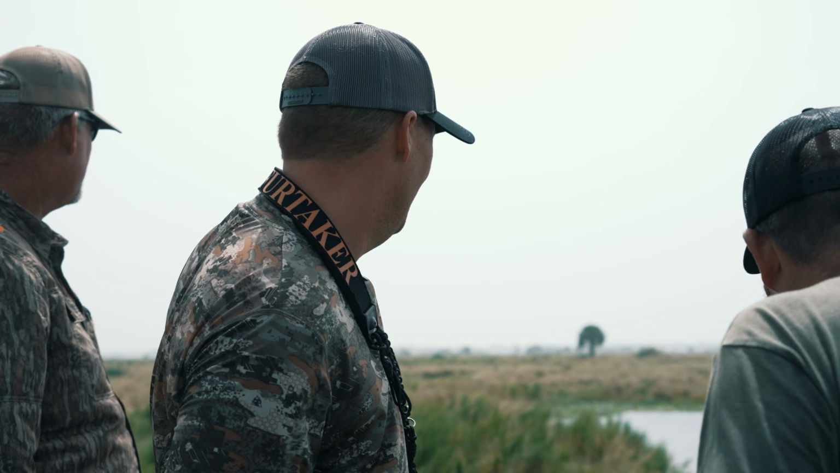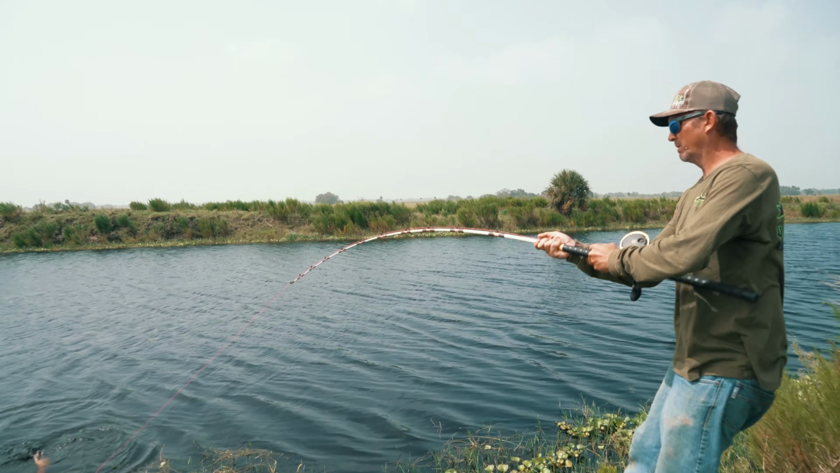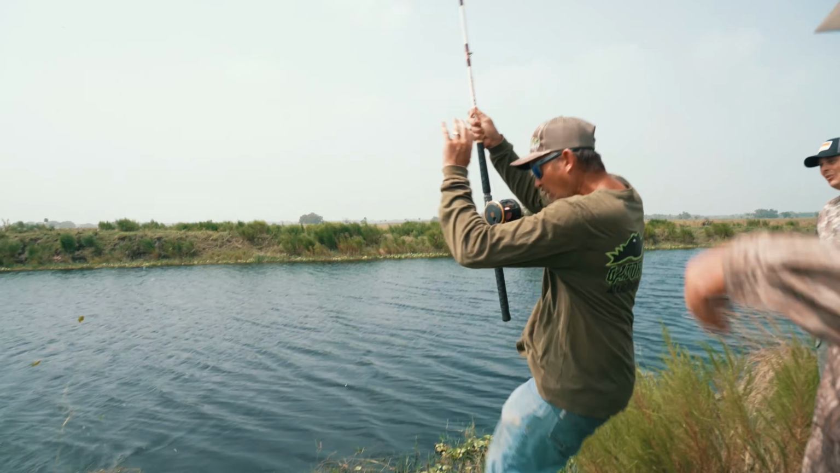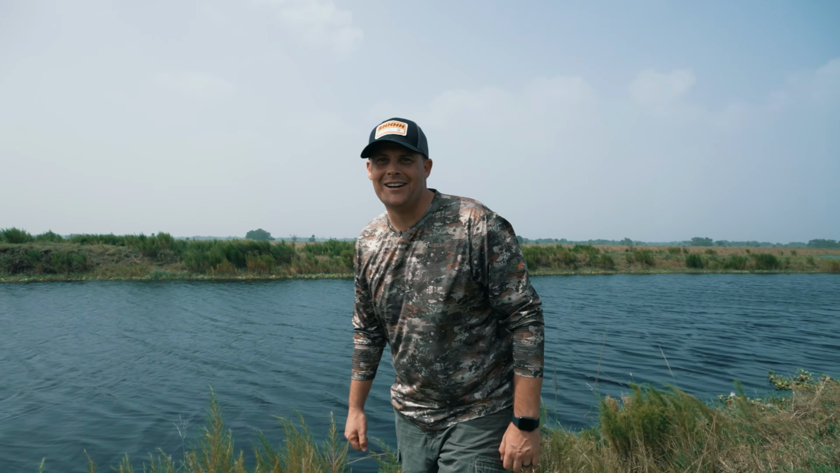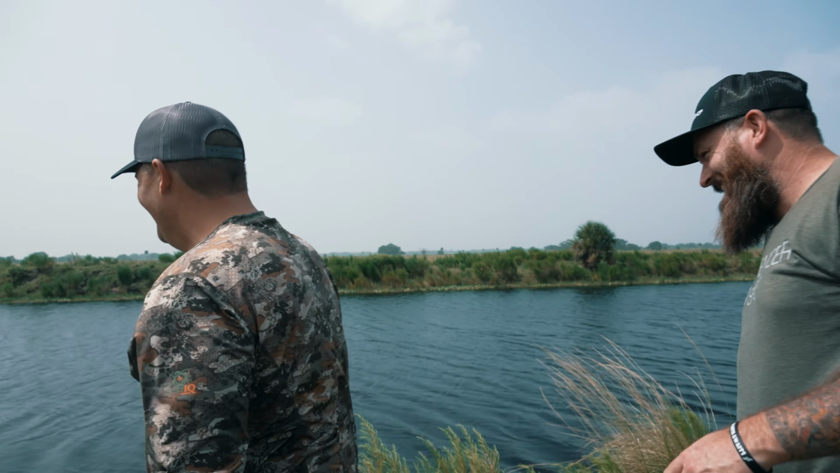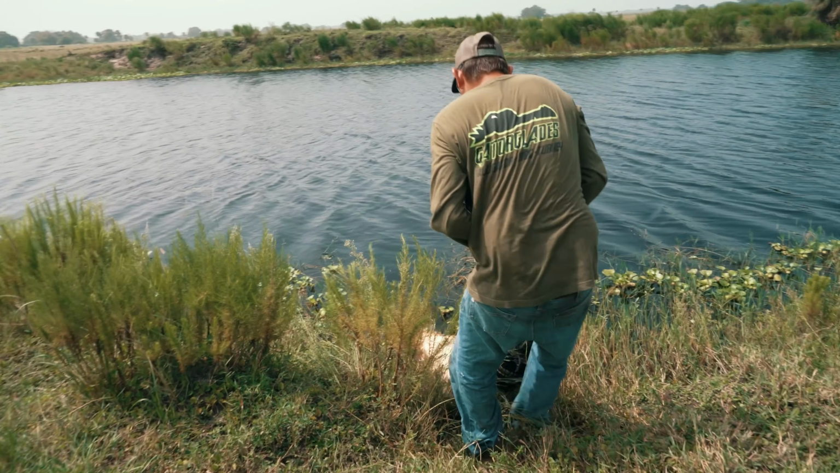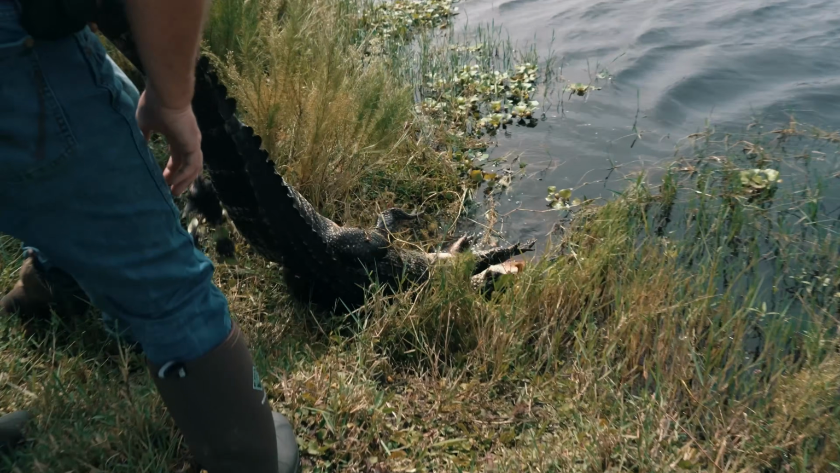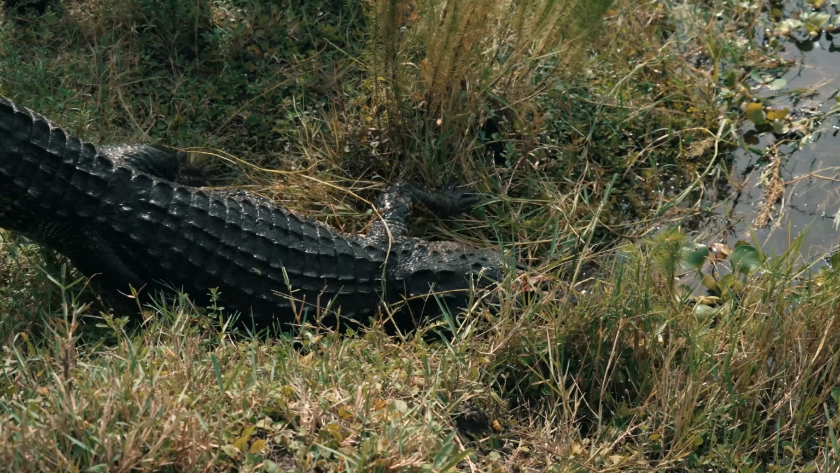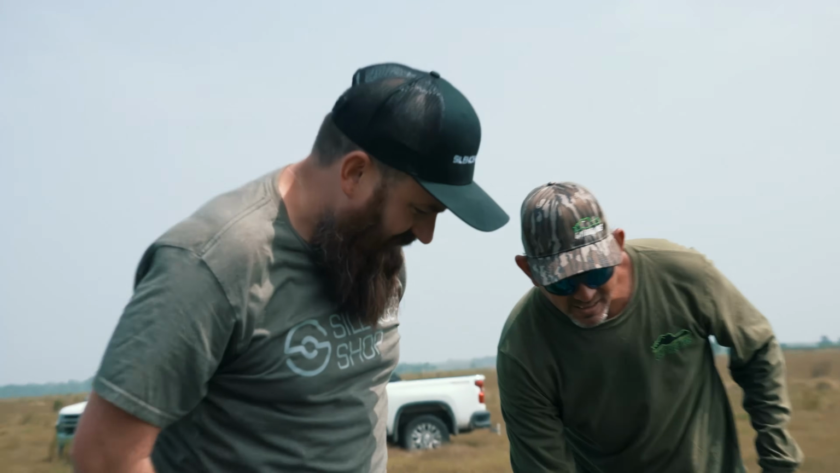Good shot. Let's see if we can get him. Awesome. Nice. There you go. Heads up, heads up. That went right between us. I heard it. Zoom. Watch the business in. That's a pretty gator too, buddy. Yes, sir. That's a good one, bro.